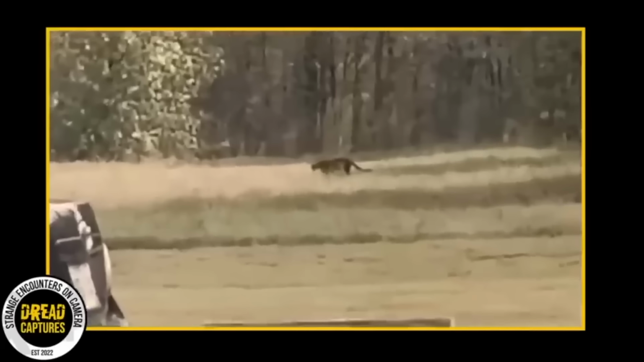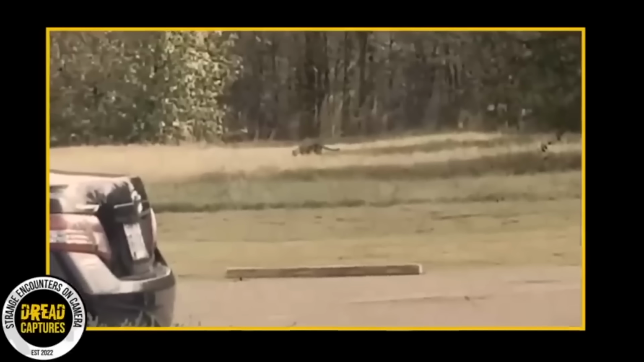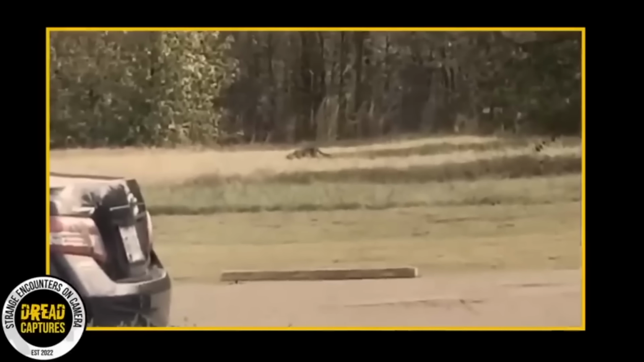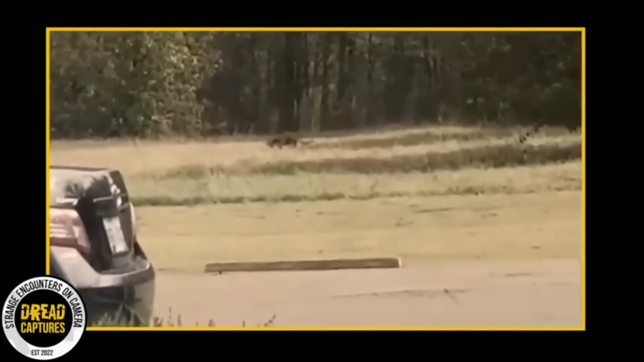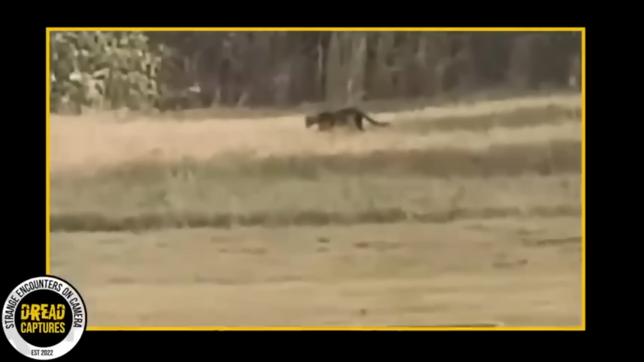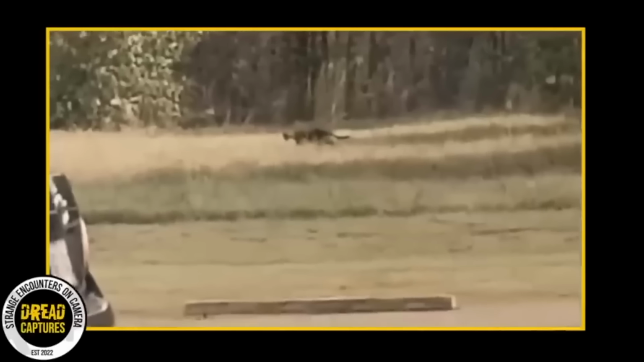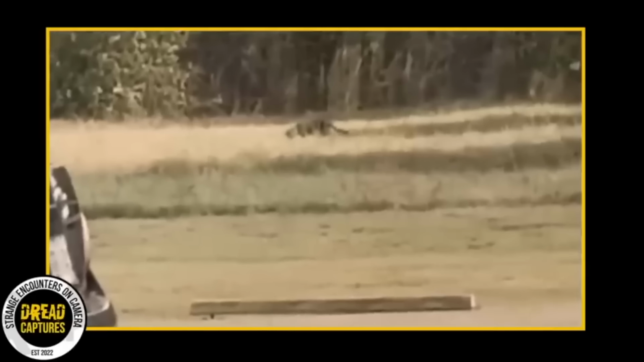After initially thinking that he was watching a deer or a coyote because of its size, he then realized that the creature was actually some type of cat. David, who was over 100 yards away from the animal, took out his phone and started filming. As he looked more intently, and from its tail, he could definitely tell it was a cat. I mean, look at that tail, that thing is massive.